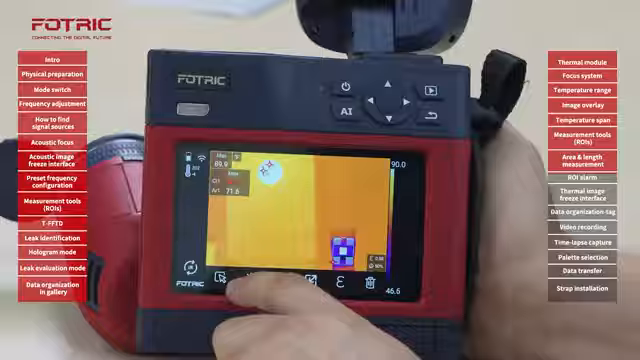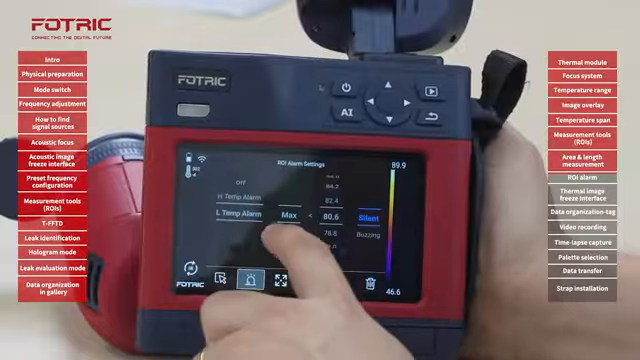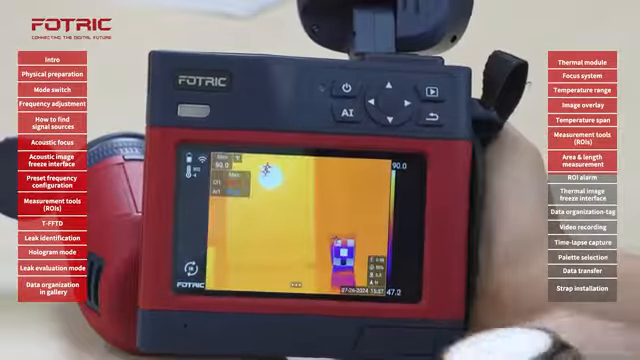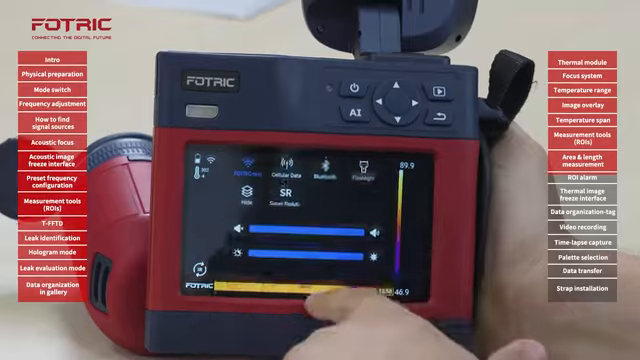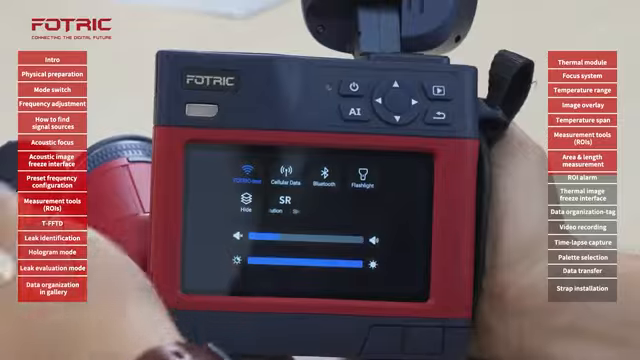I will tap on this one right now. Alarm, turn it on. For this one, I want to control that it doesn't go below certain temperature value. So I will set up the values as well. In this case, I want it to buzz. Hit enter. If the temperature is below what I expect, it will produce that sound. By scrolling down, I can lower the volume of that sound, both for the main speaker of the camera or for Bluetooth earphones.